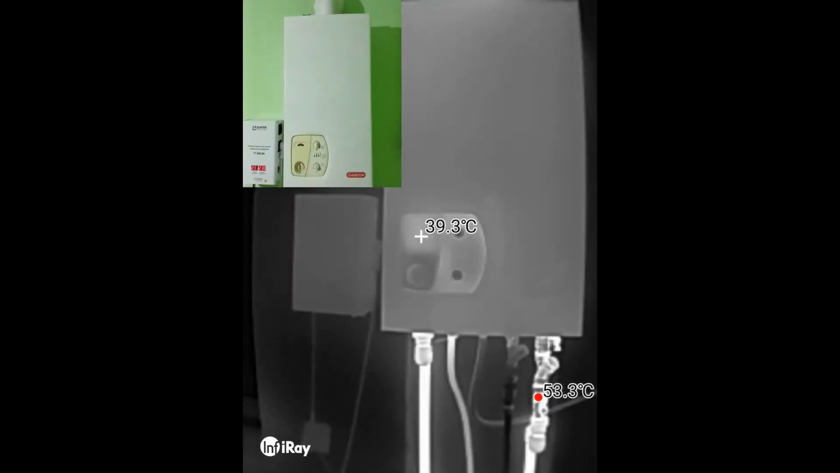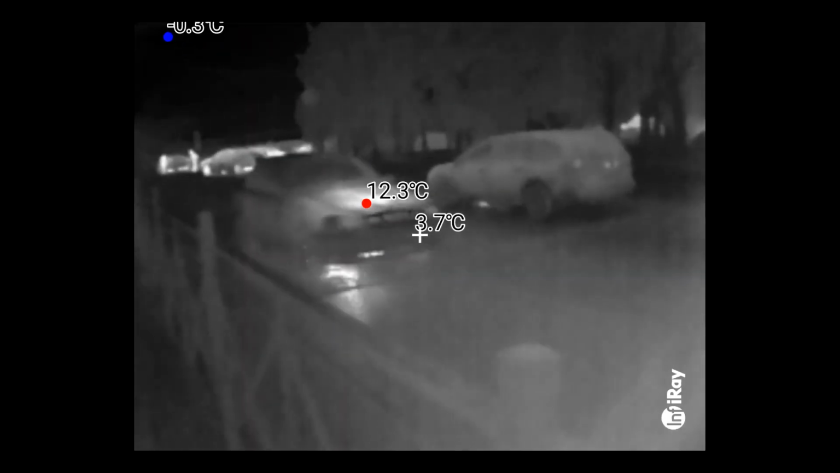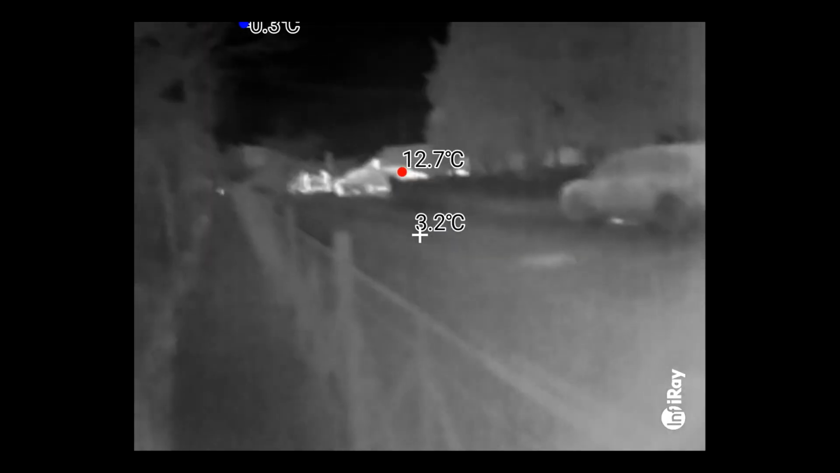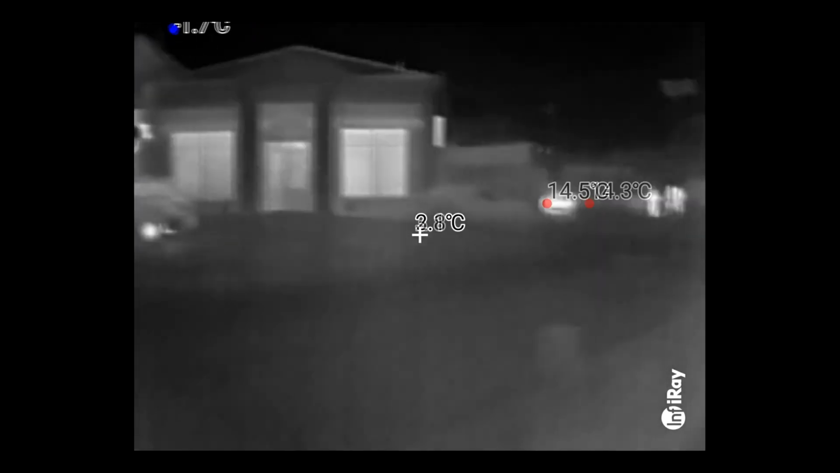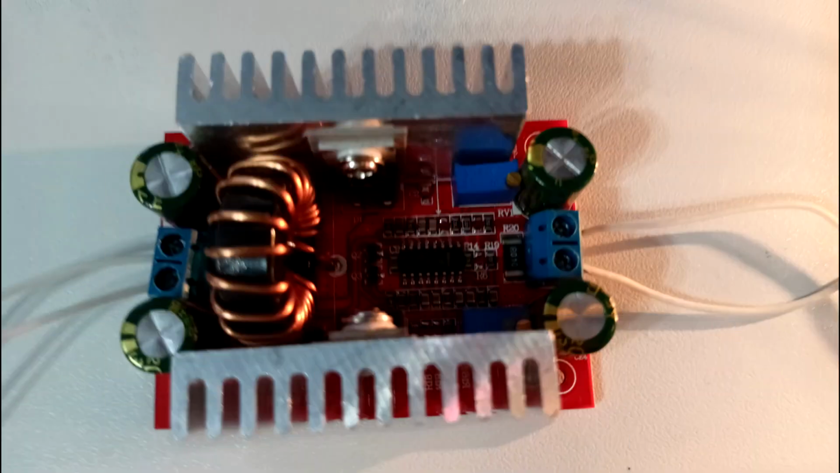So, it is better to use a thermal imager in cloudy weather, and at night, or indoors. This thermal vision is used for security and surveillance of objects, as it easily detects people and animals in complete darkness. If you use a lens, you can examine the electrical board for overheating of its elements.